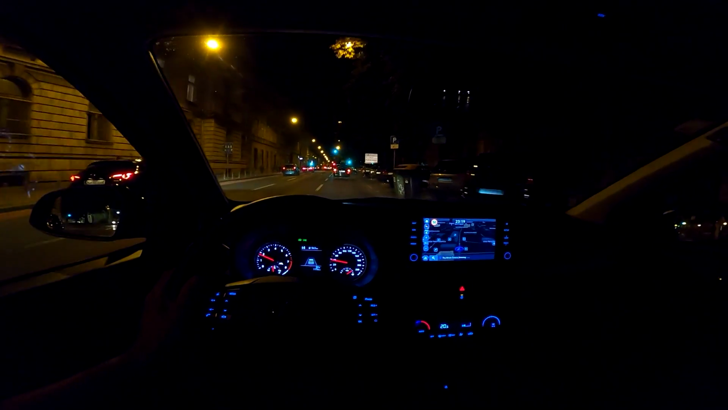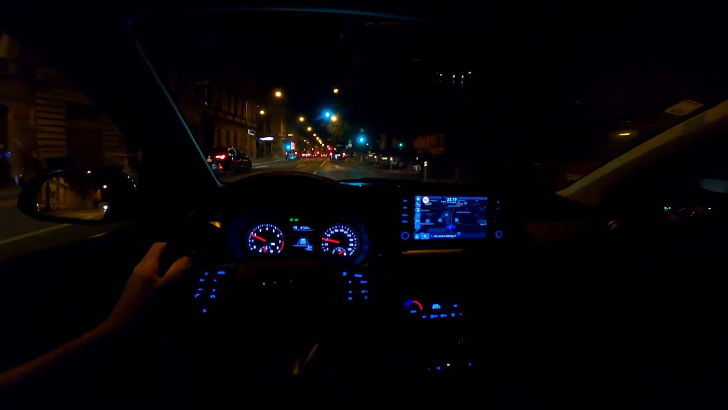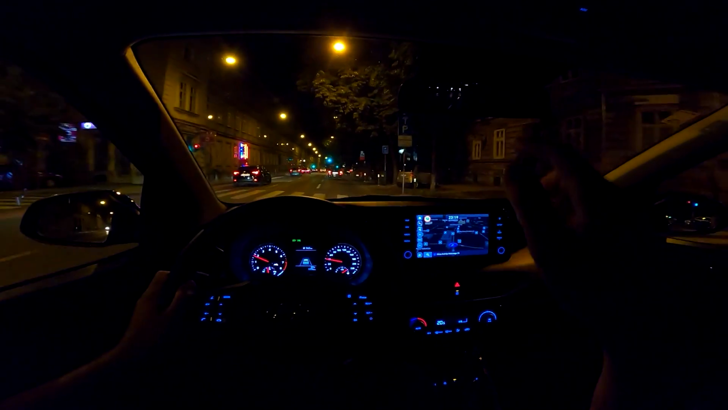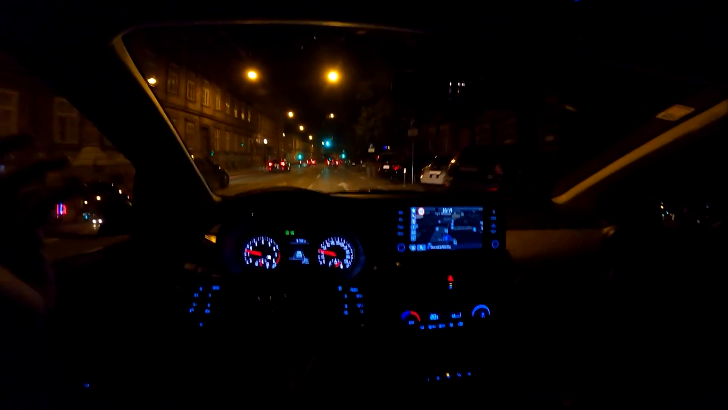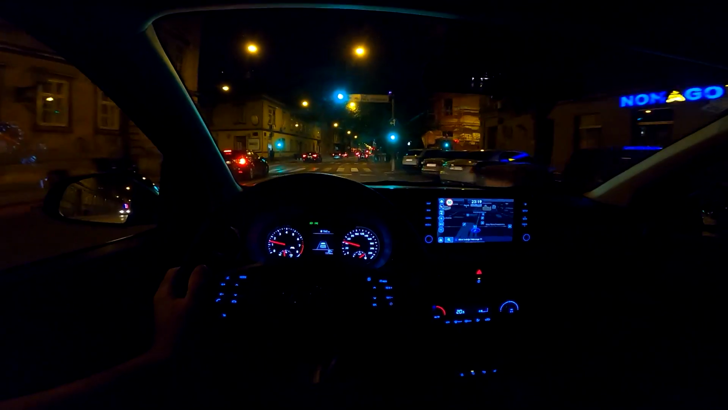But overall, I think the buyers of this car will be very satisfied with all the technology that this car has to offer. Connectivity, leading in class. Also, this engine doesn't use a lot of fuel, so that's always a plus. And overall, I'm really satisfied with this car.